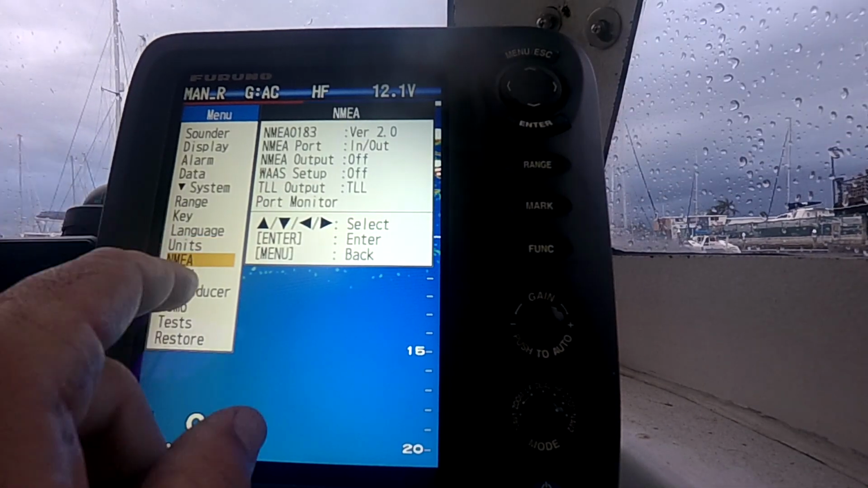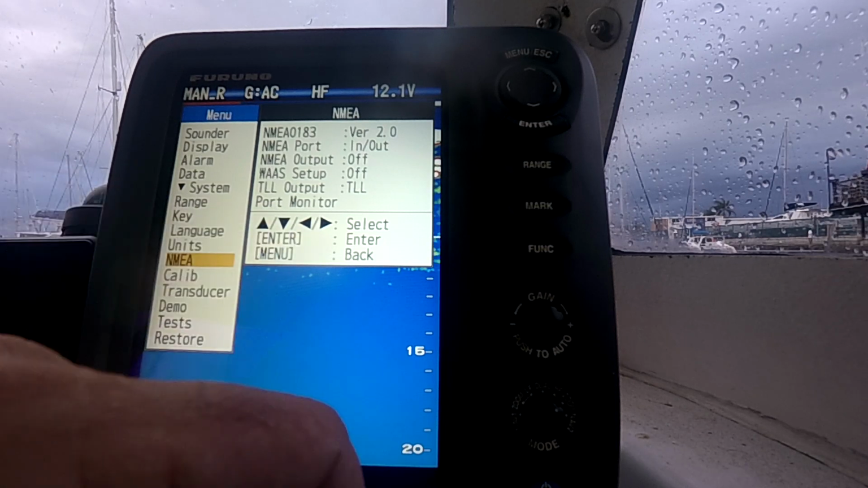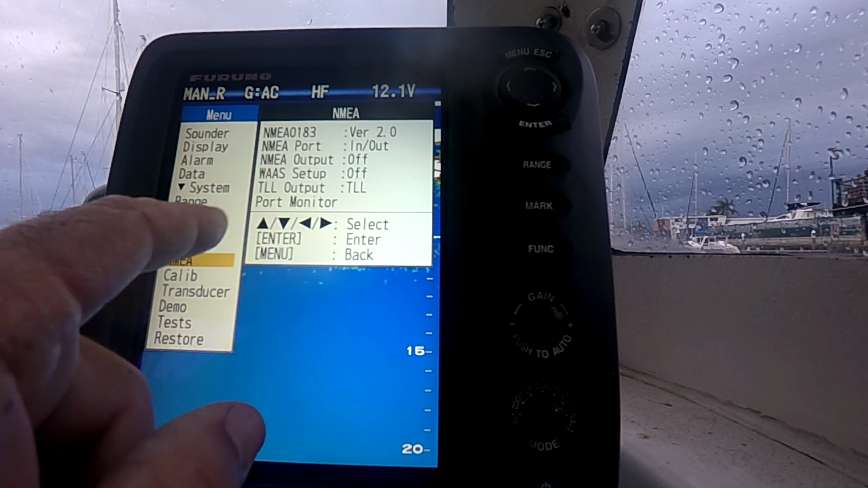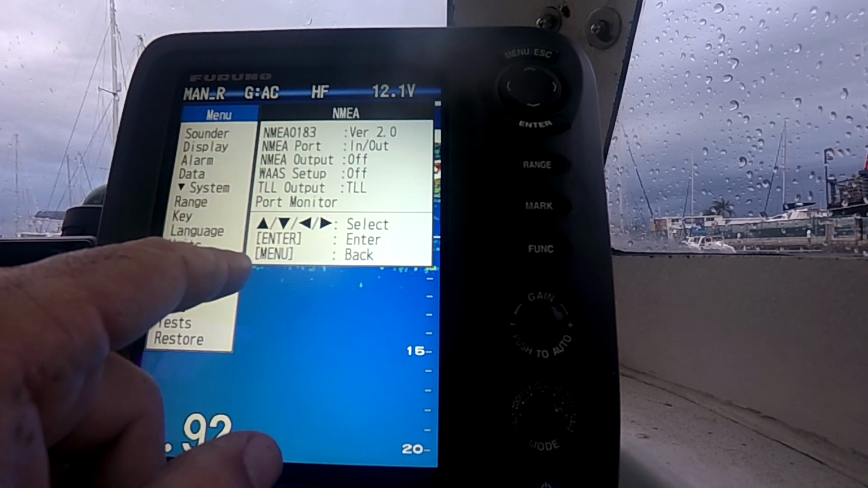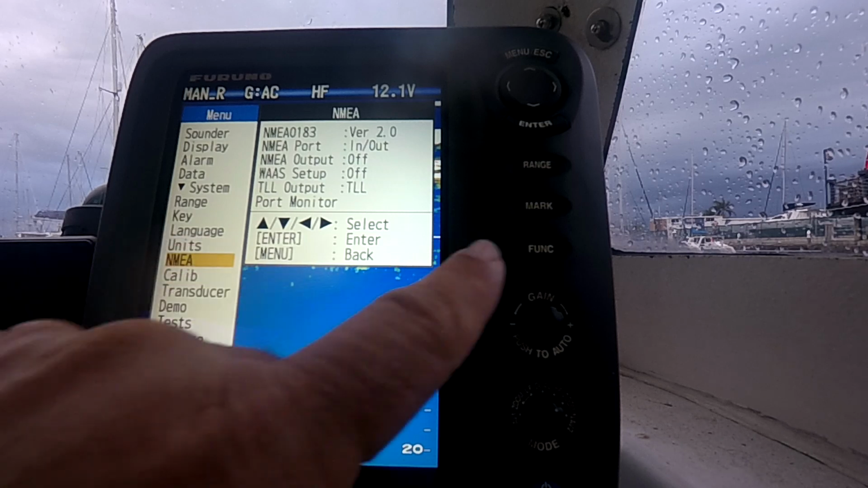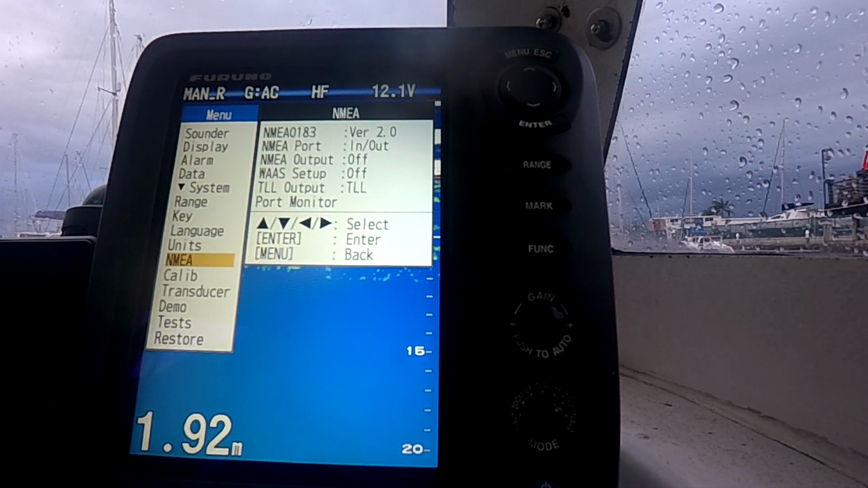This is where you set up your NMEA. If you link this to a plotter, you will get lat and long and speed information on your screen, which I used to do. If you actually link it to a Furuno, the sentences that come through, you can hit this mark button here and shoot GPS coordinates across to your plotter.